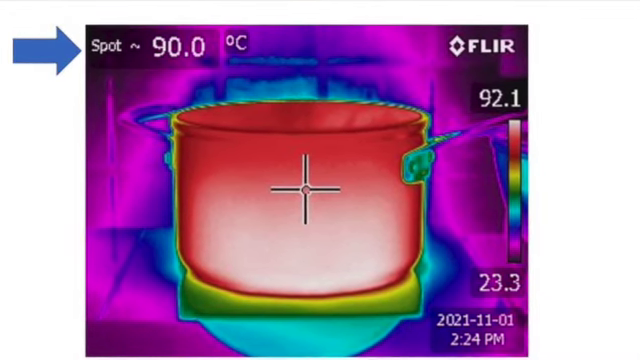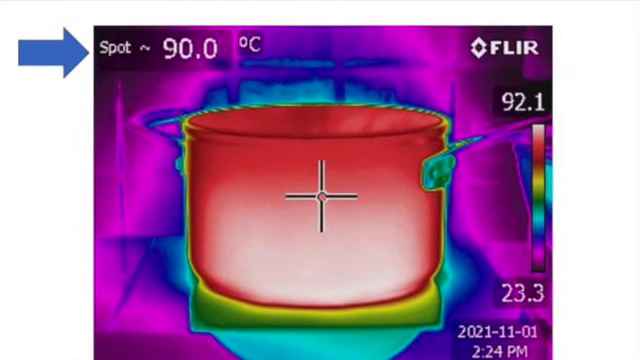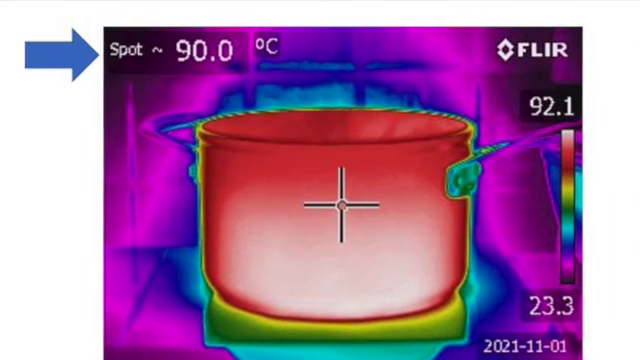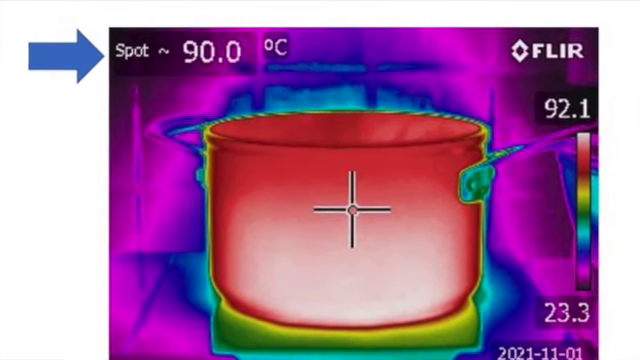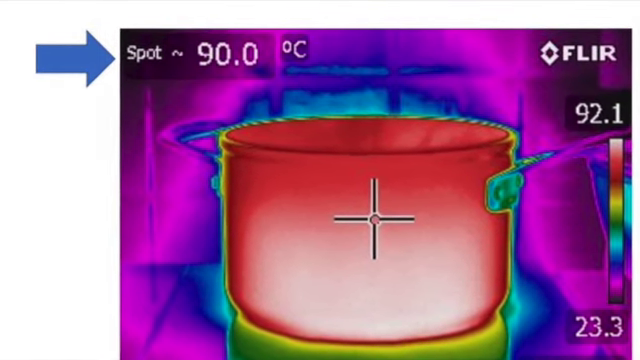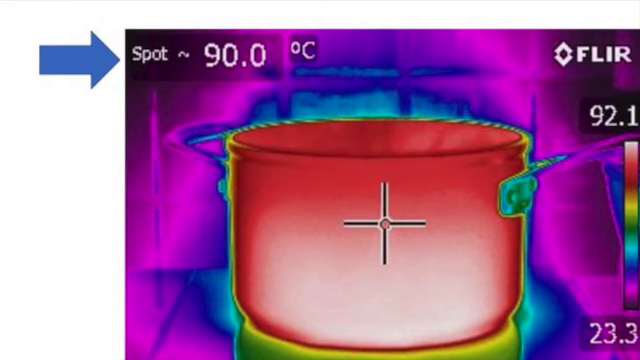The camera can also tell us the spot temperature at the crosshairs or in the small circle at the centre of the screen. Look for the spot temperature figure in the top left corner where that blue arrow is. For this hot saucepan, you can see the spot temperature is 90 degrees C.